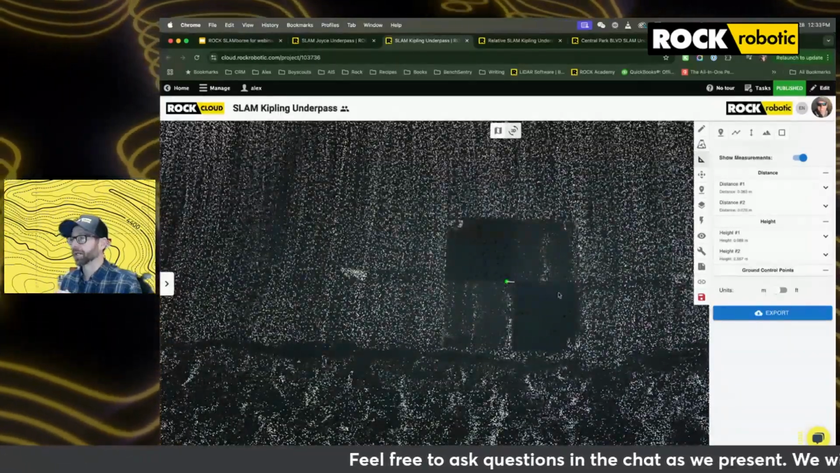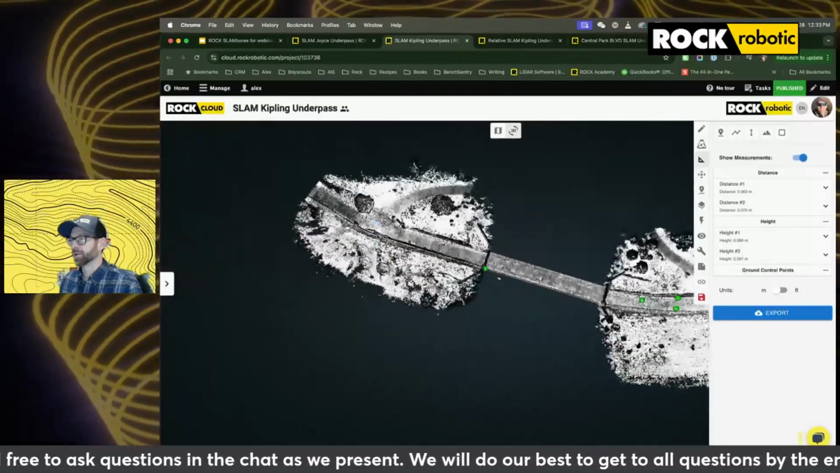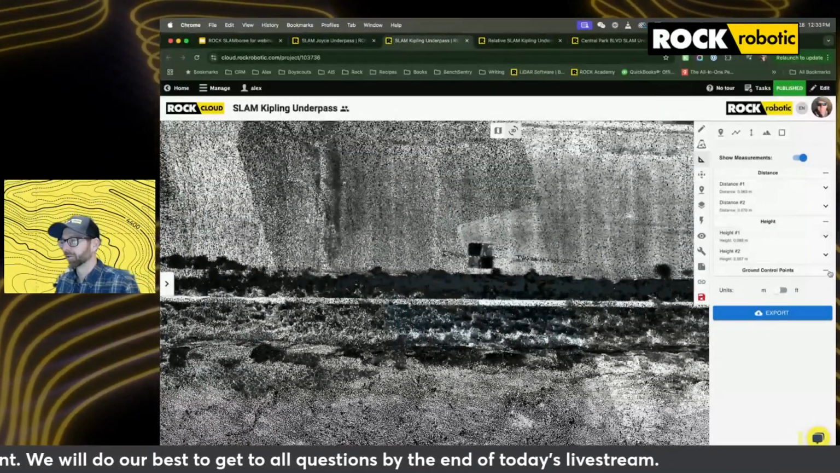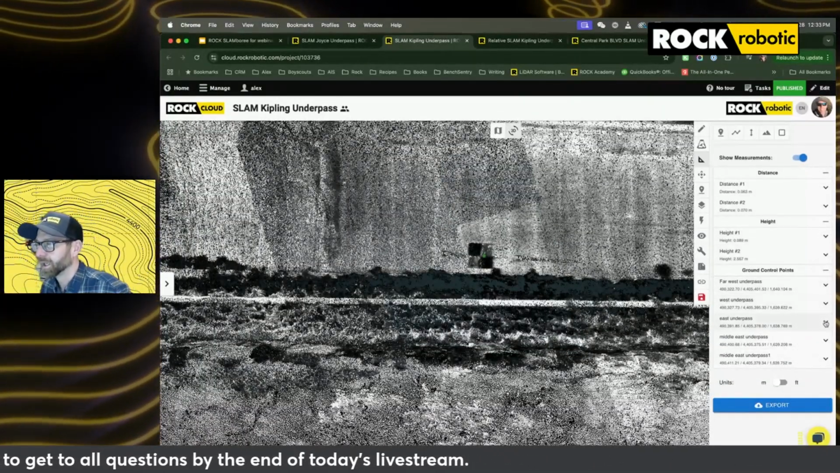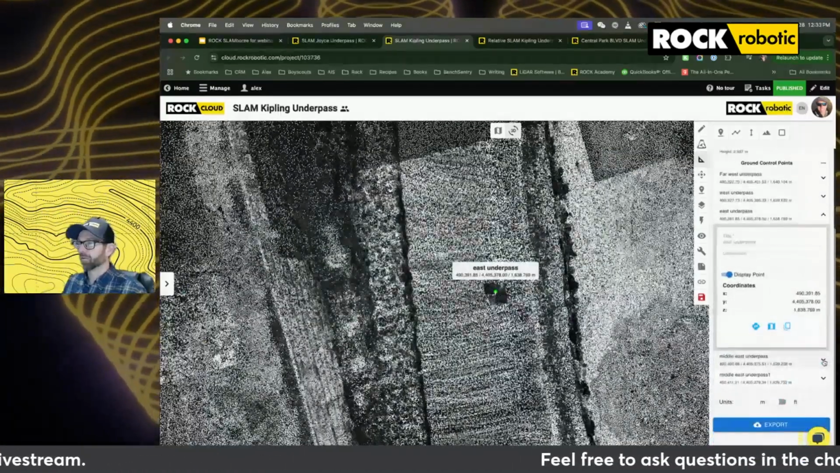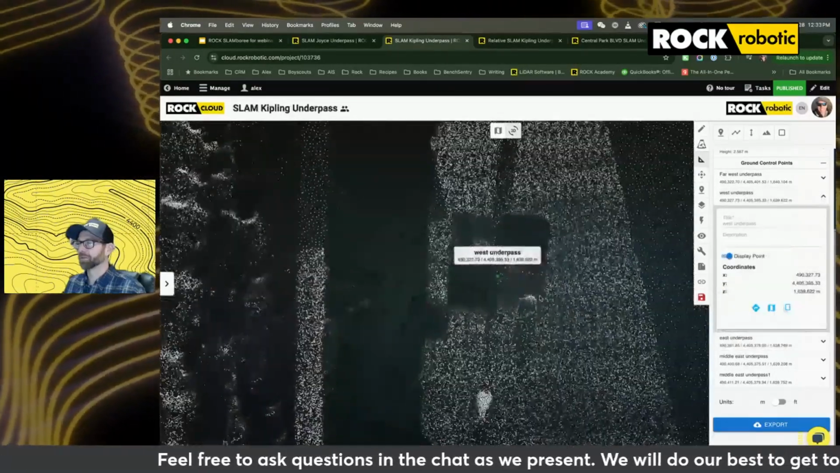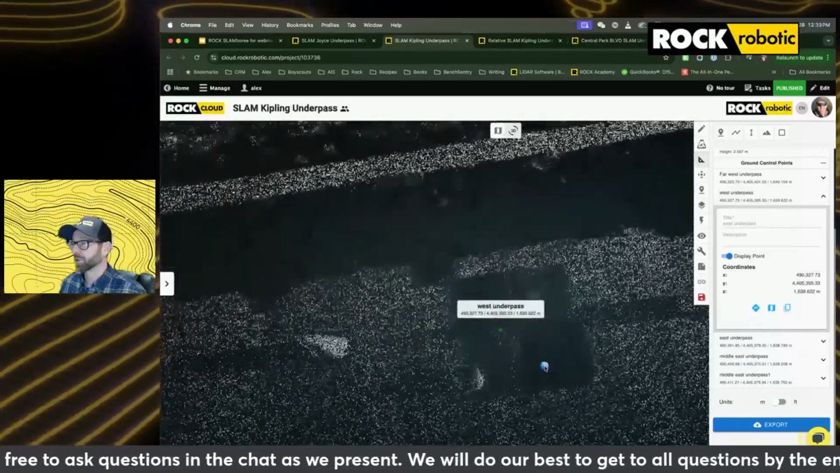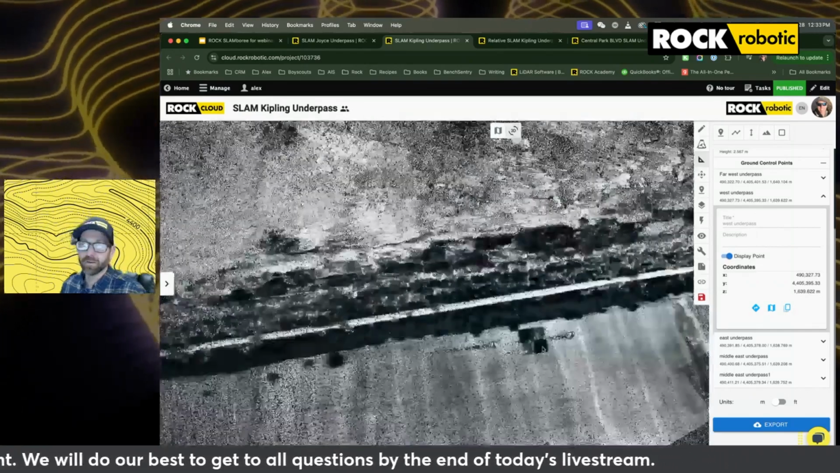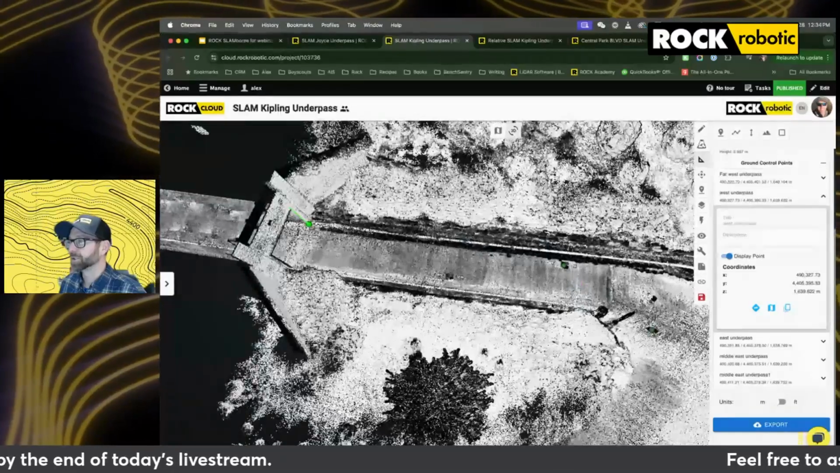If we were to look at the GCPs on the other side of the underpass, what you'll notice is that, again, I believe they were offset towards the underpass, or they're just completely off. What's happening is that because we don't have those unique features that are being scanned and referenced, it puts a limitation on our processing workflow when producing the point cloud and then aligning the point cloud.